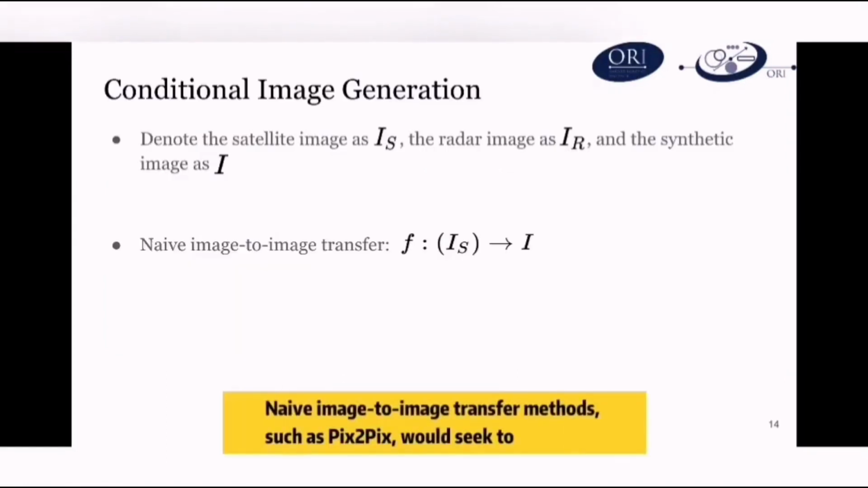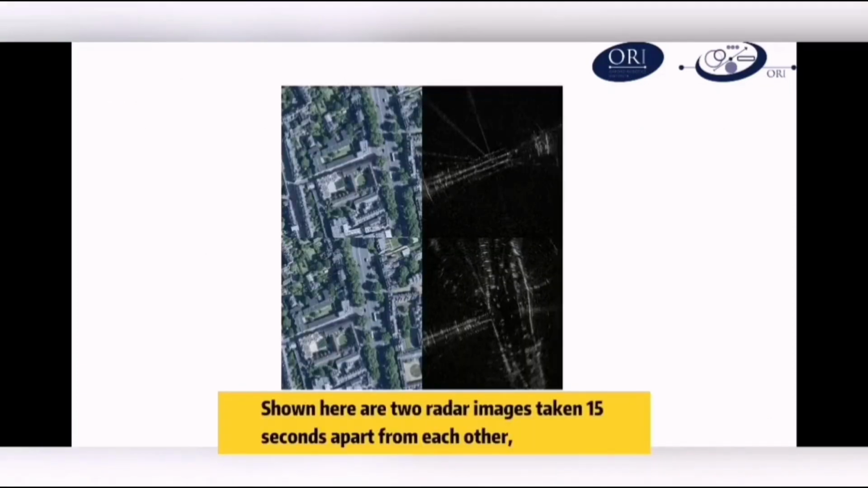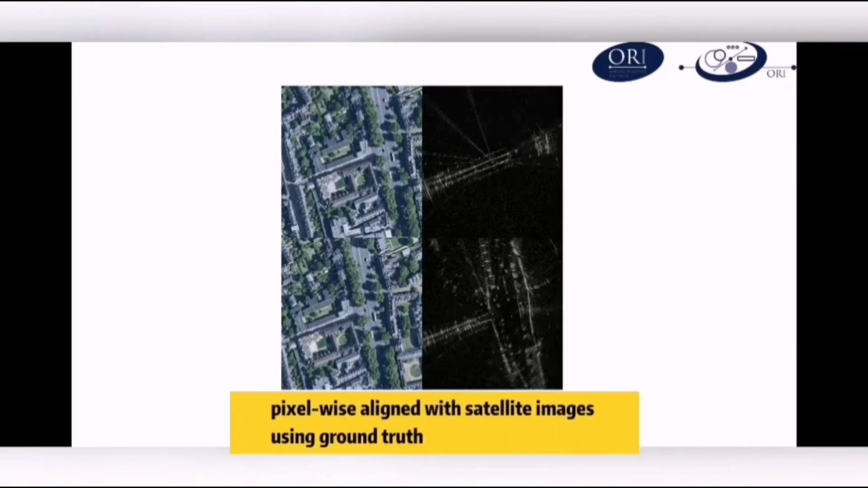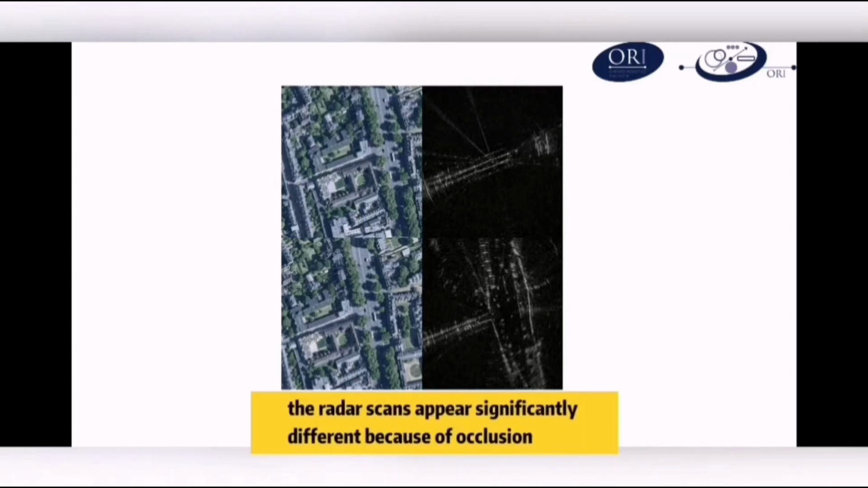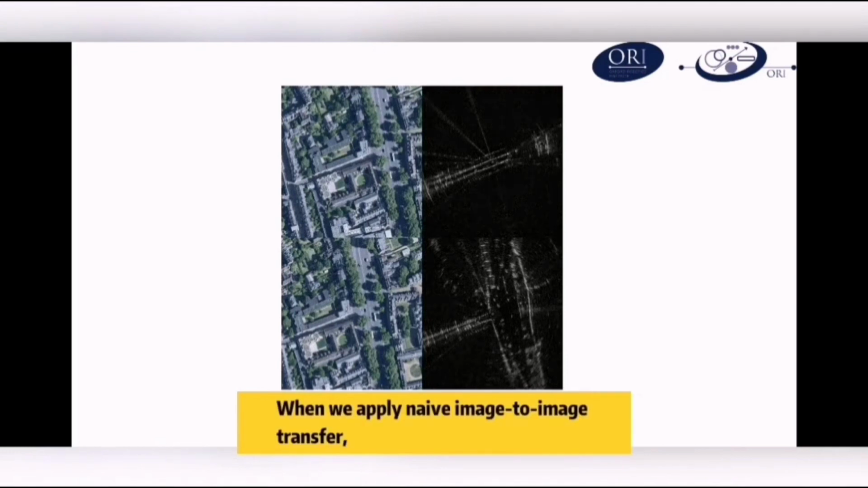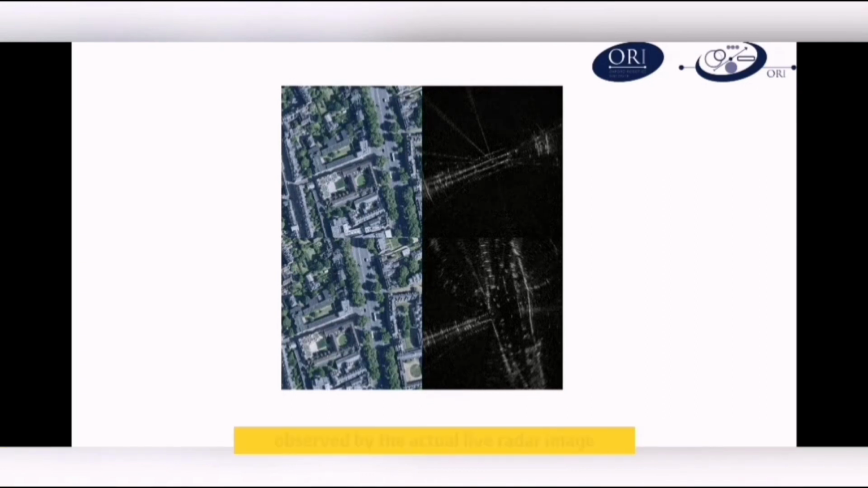Naive image-to-image transfer methods, such as pix2pix, would seek to learn appearance transfer on the satellite image to synthesize the appearance of a radar image. However, this can be problematic due to the limited field of view of the radar, as mentioned earlier. Shown here are two radar images taken 15 seconds apart from each other, pixel-wise aligned with satellite images using ground truth. Though the overlapping regions of the satellite images are identical, the radar scans appear significantly different because of occlusion. When we apply naive image-to-image transfer, there is no guarantee the synthetic image will end up highlighting regions of the scenes observed by the actual live radar image.